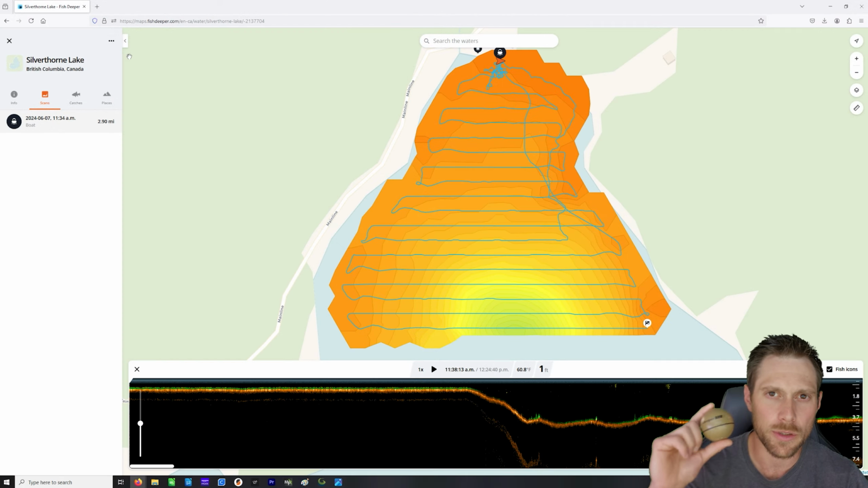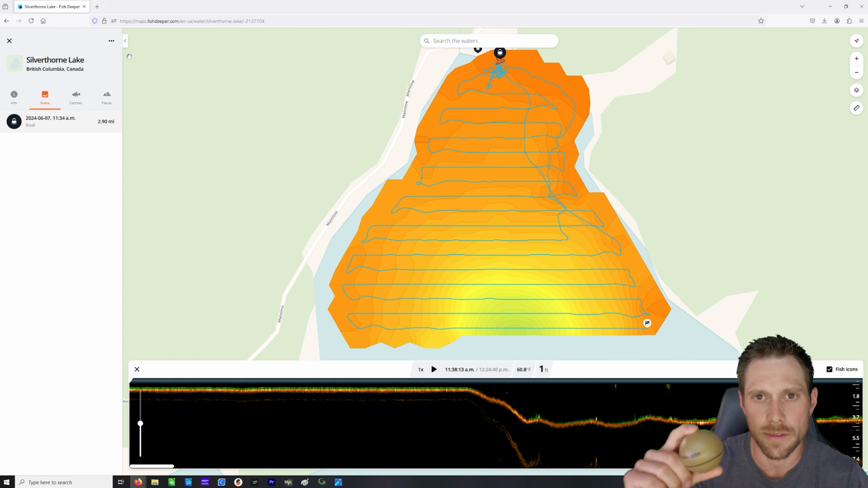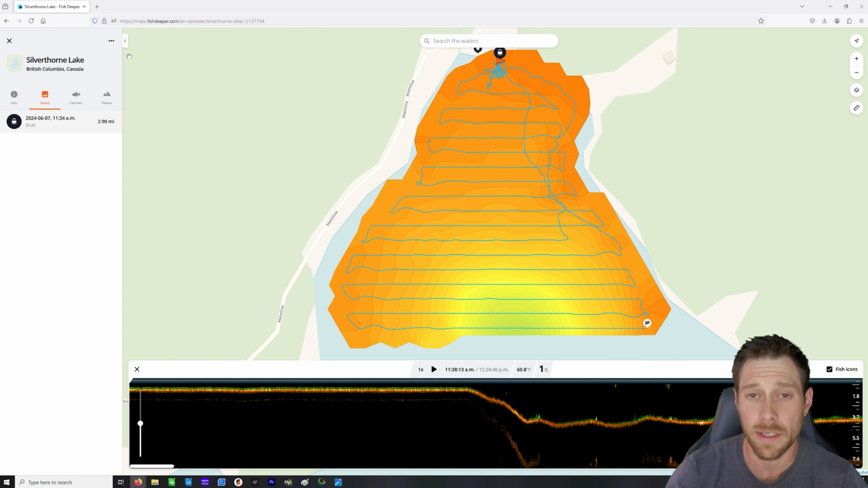So how do you set up the Chirp 2 to receive RTK connections? On an Android device specifically, you're going to need to use the mock location feature. I actually have a video on how to do this already, and I'll put a link in the description. So you can head over there, and once you're done, you can come back to this. We're going to take a look at the data once you've actually collected some sonar. So let's take a look at that right now.